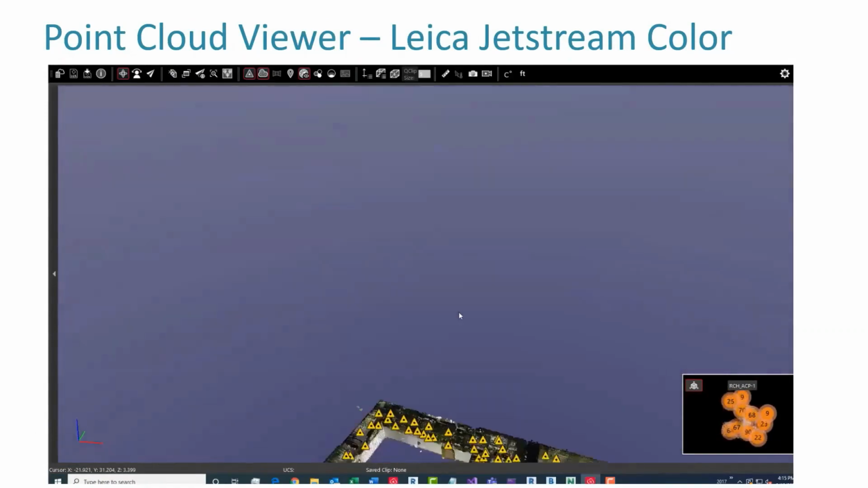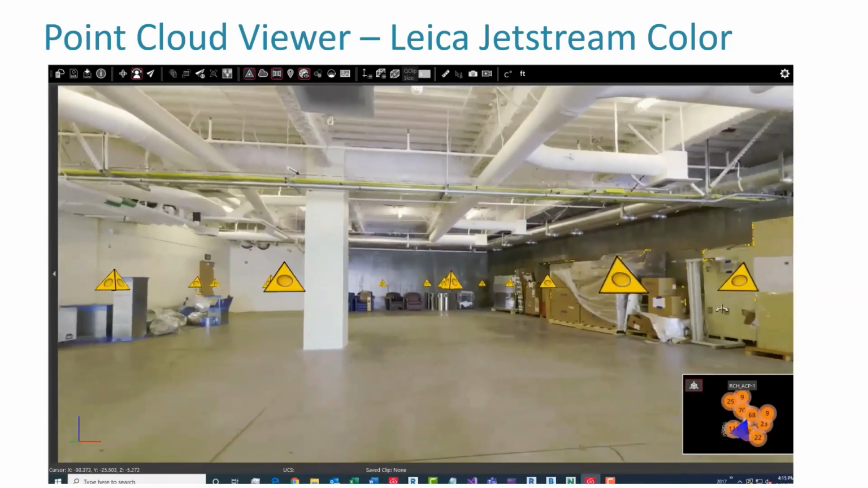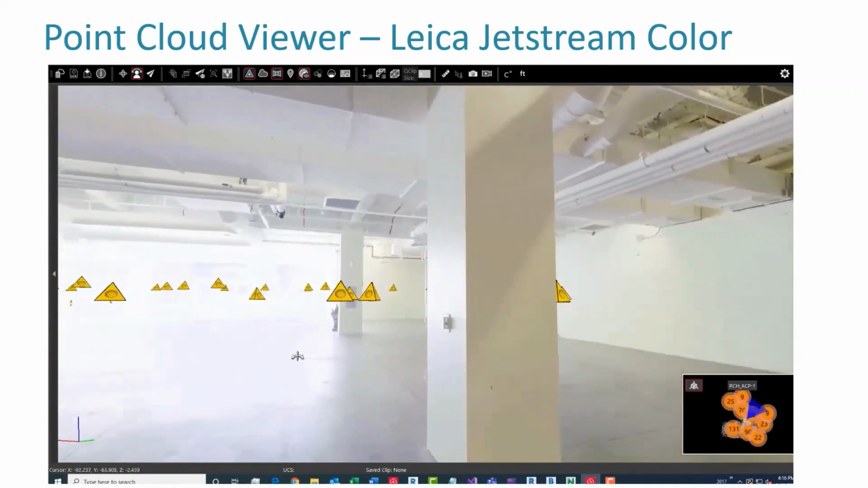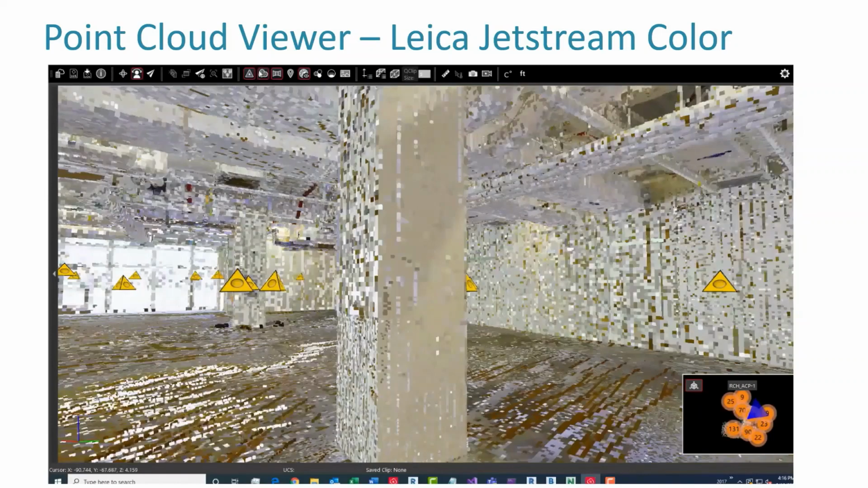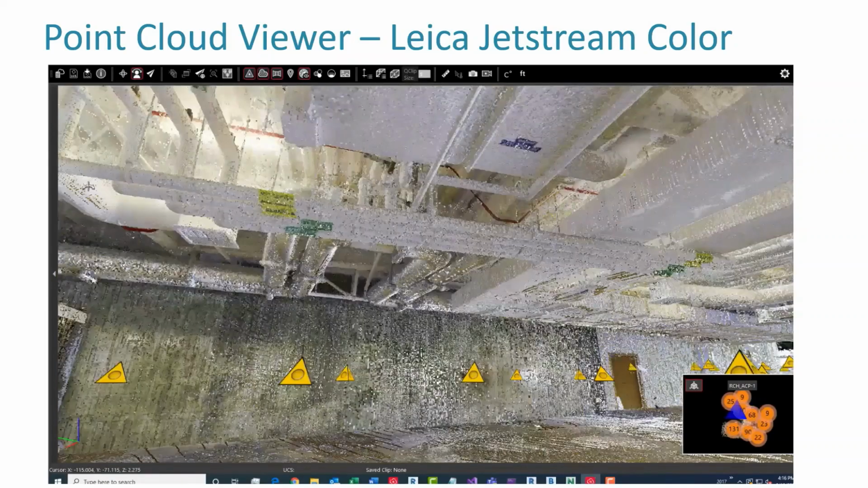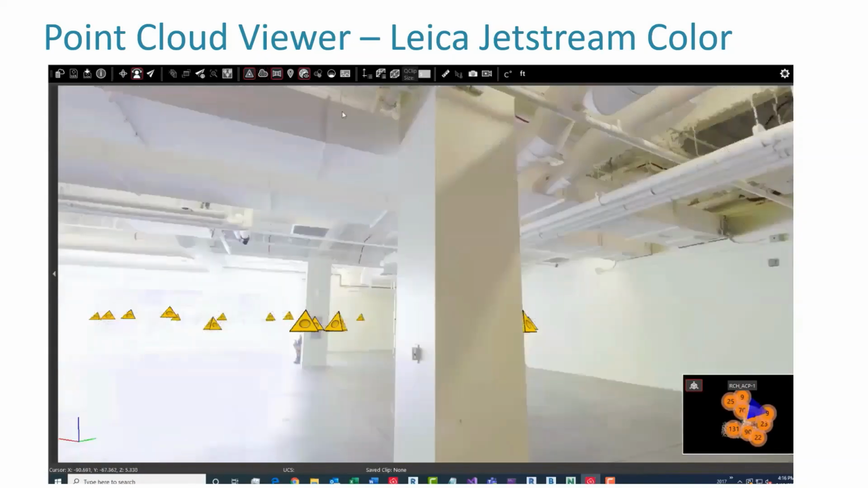Okay, so this is a project at Children's Rady Hospital. You can see that these are pictures. If you don't know, the first go-around of the laser scanner scans in black and white. If somebody wants color, the scanner will go around a second time and take HDR pictures, and then it maps those RGB values from the pictures into the point cloud. So now you have a colorized point cloud.